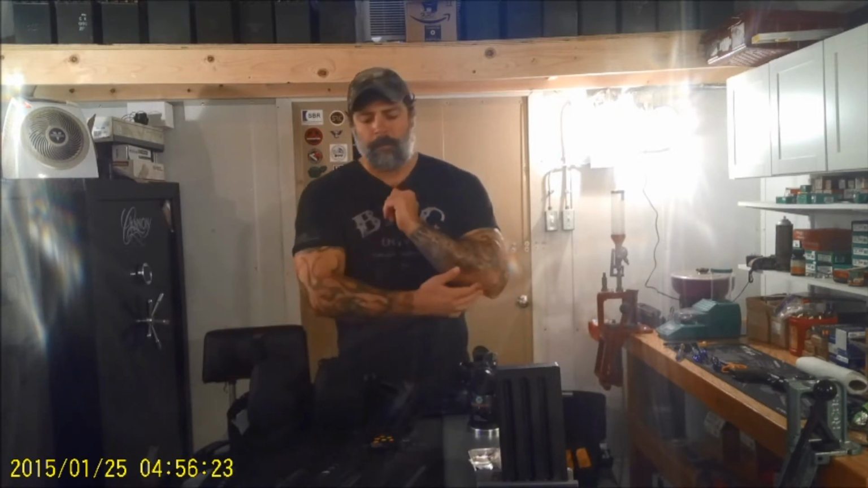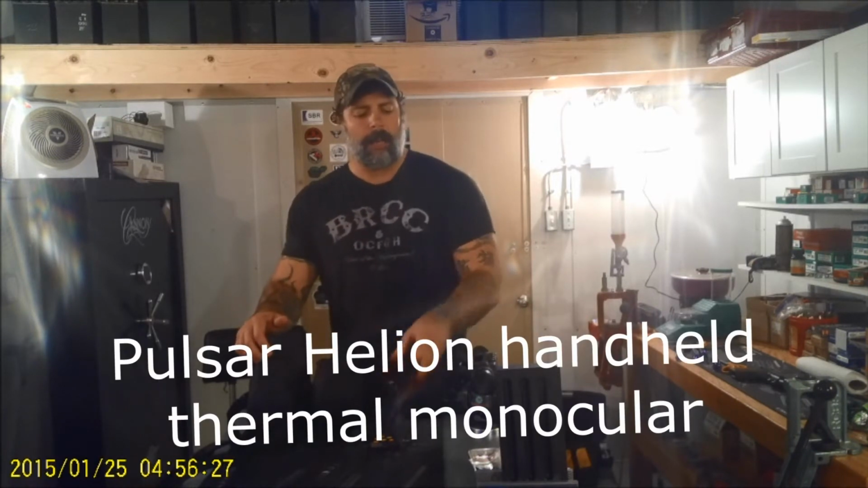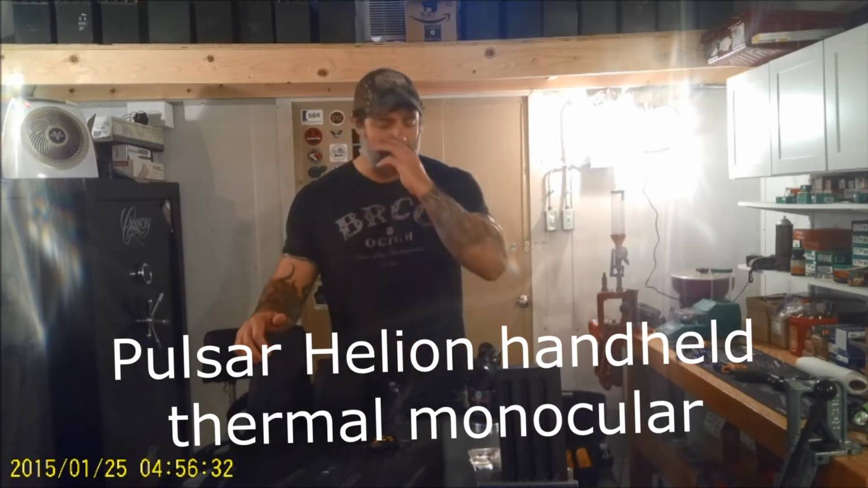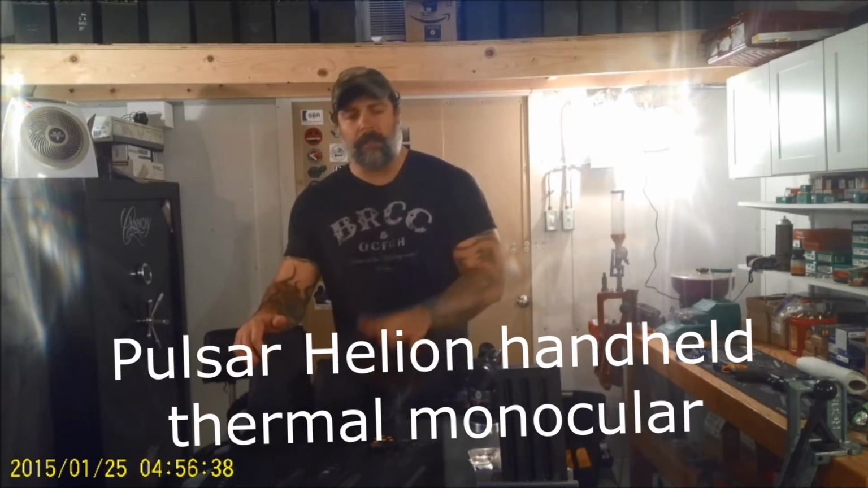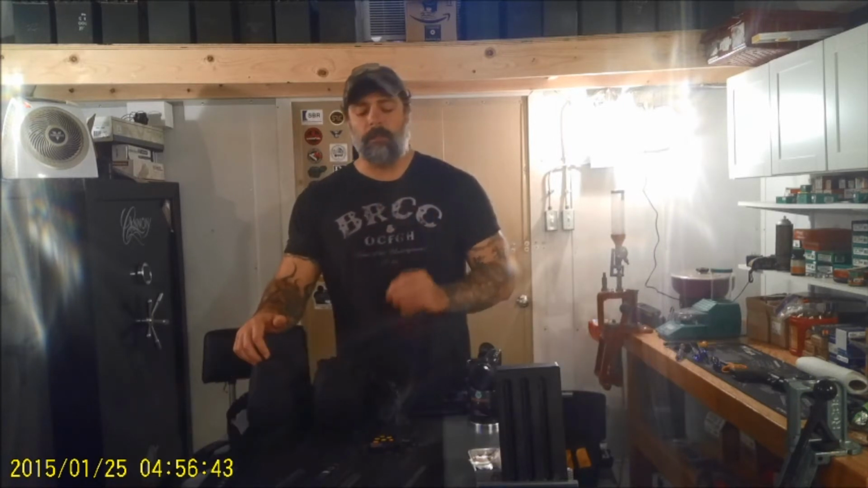And we're going to do the XP models. I've got two of them here. I've got the XP50 and I have the XP38. And they make an XP28 as well, and I do plan to get it because I want that wide field of view that they have. But I'm going to talk about these that I do have, and I am going to put up some videos of us using them.